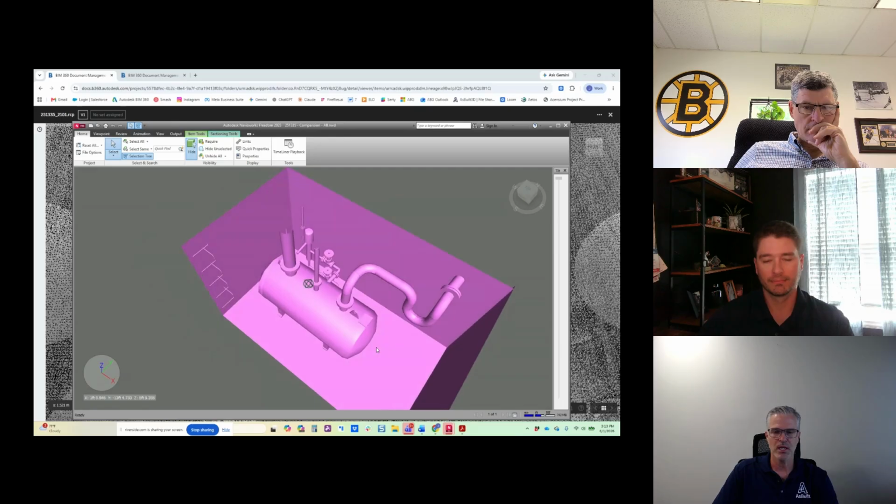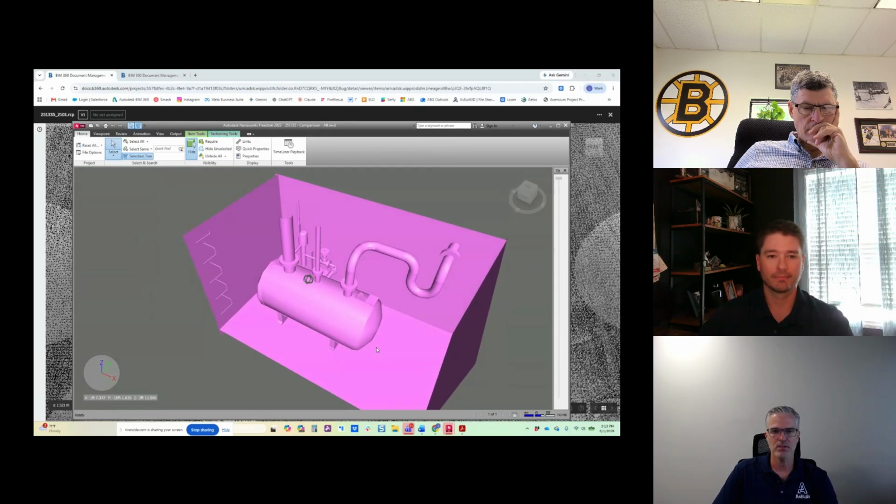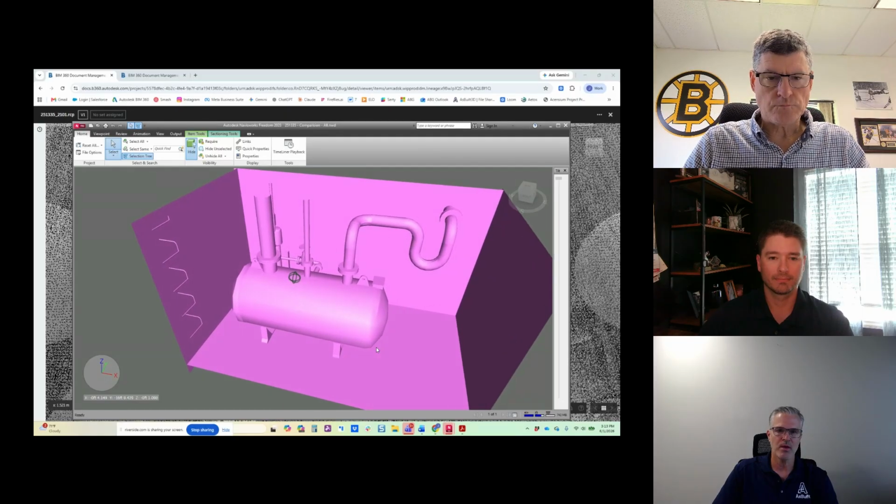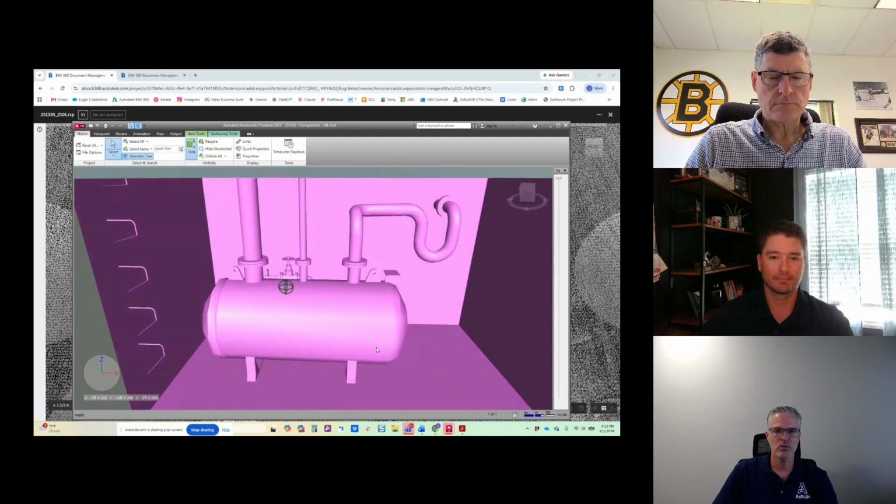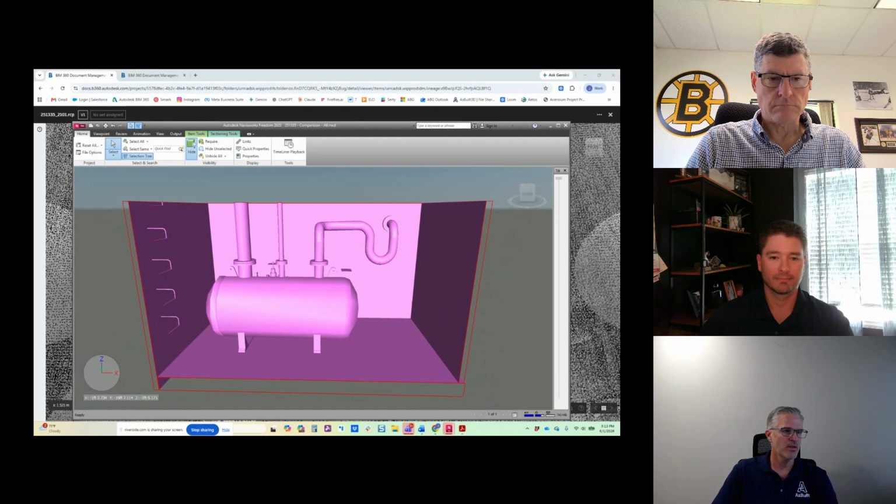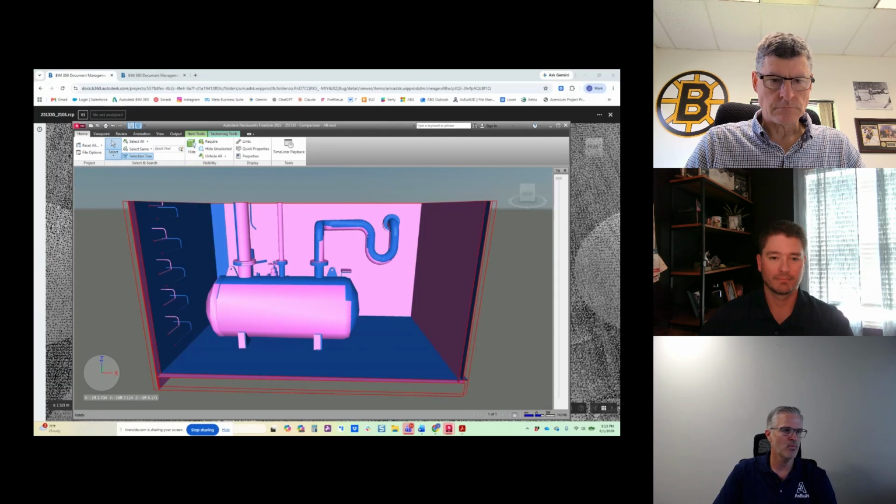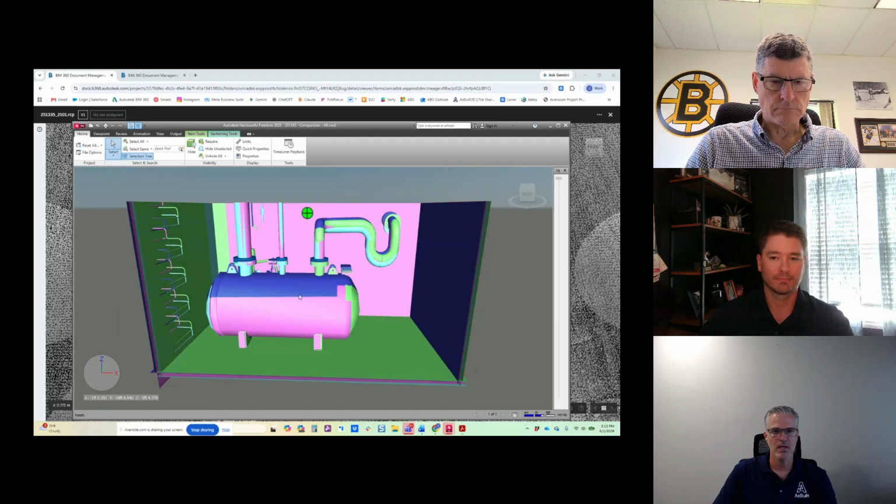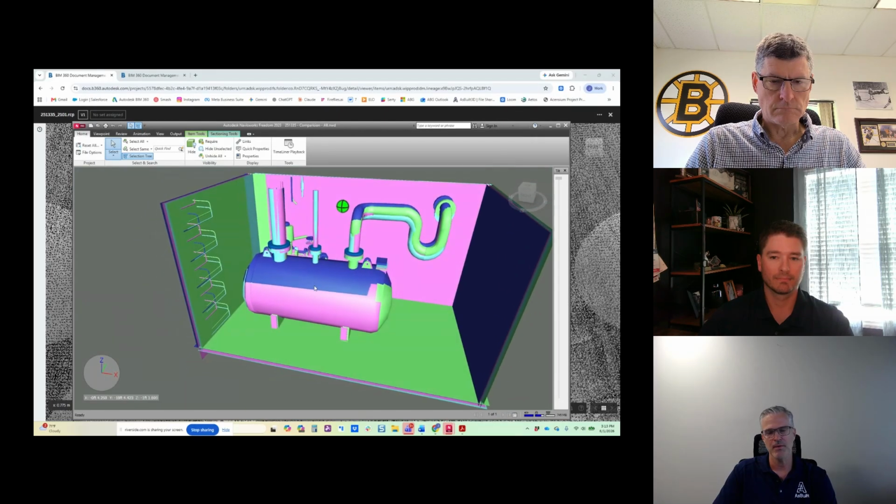When we're laser scanning, the laser scanner scans down to about 2 millimeters of accuracy. So we take that point cloud data and convert that into a 3D model of the existing space. Now, one of the things we did here was we also had, as Bill mentioned, 6 locations. So we modeled all of these 6 locations, and now I'll turn on a few of these so we can see what this looks like with all of the tanks overlaid.